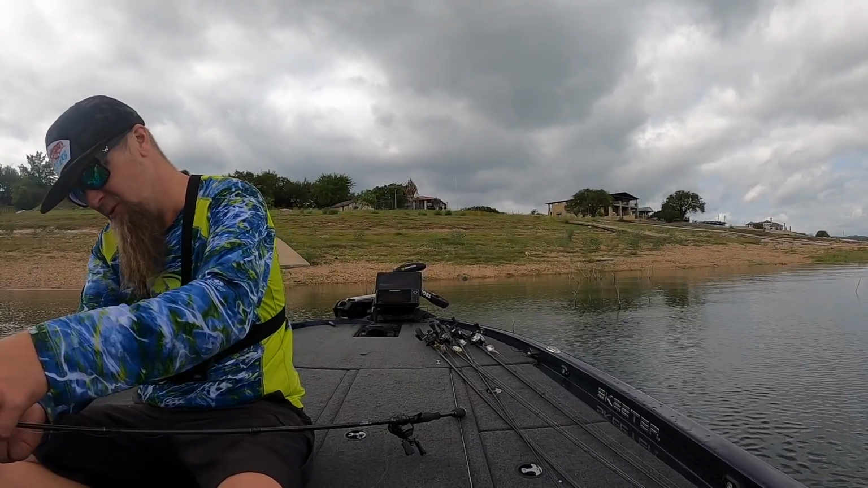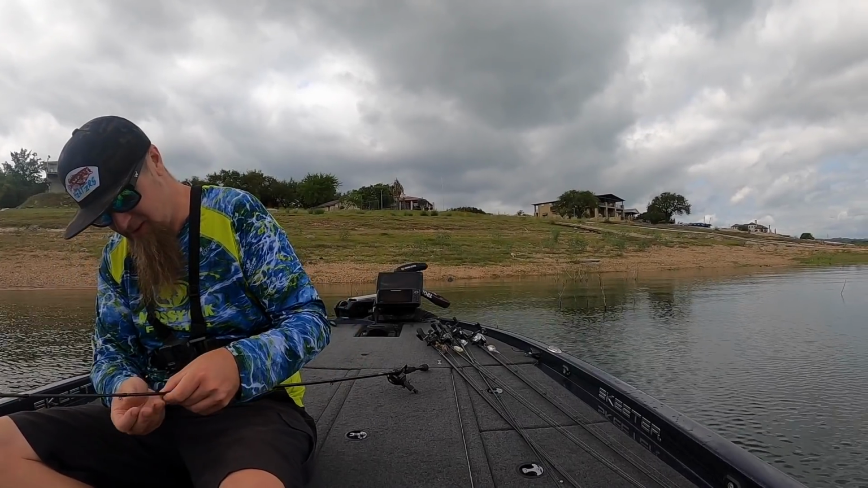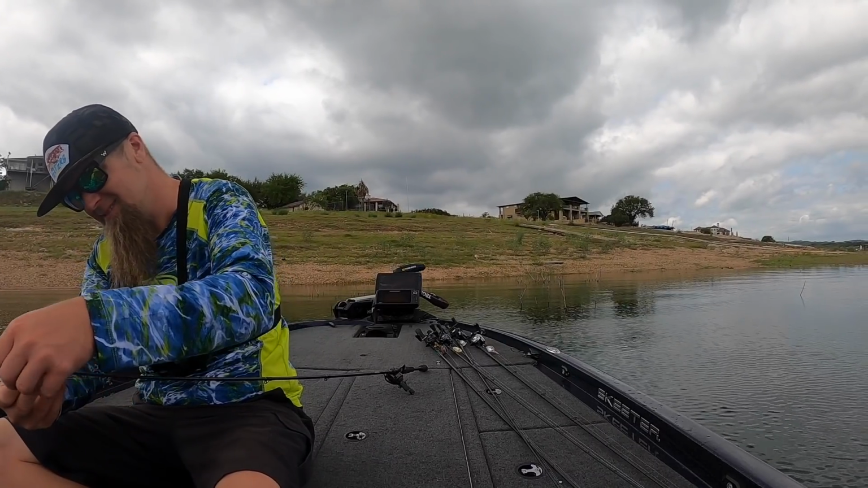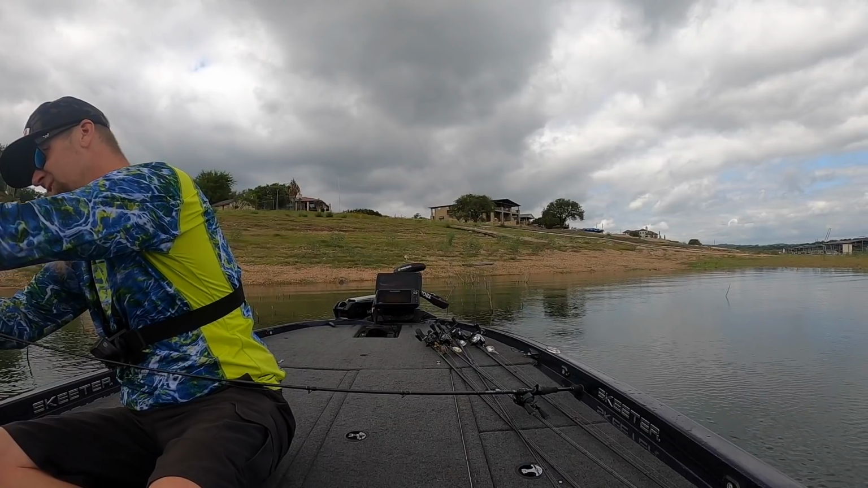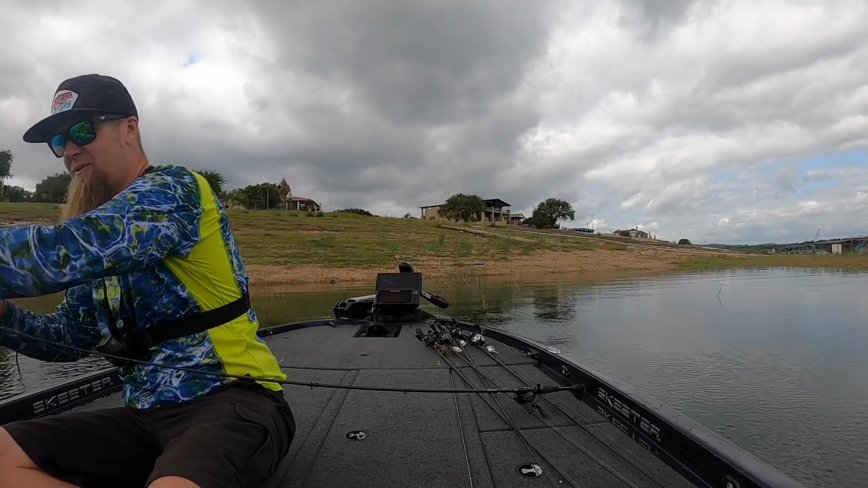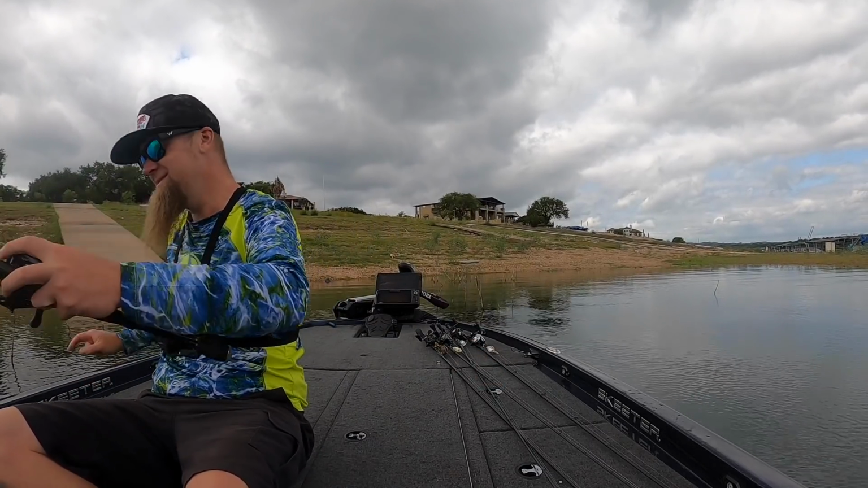Probably should have checked my fluorocarbon. Had not done that yet. That's probably my issue. I had a weak spot and she just went crack, crack, crack on the cast. It's weird because my line ended up all the way back down into my reel. It must have snapped at the reel. I don't know where it went, so there's no way of knowing. But either way, here we are, re-rigging.